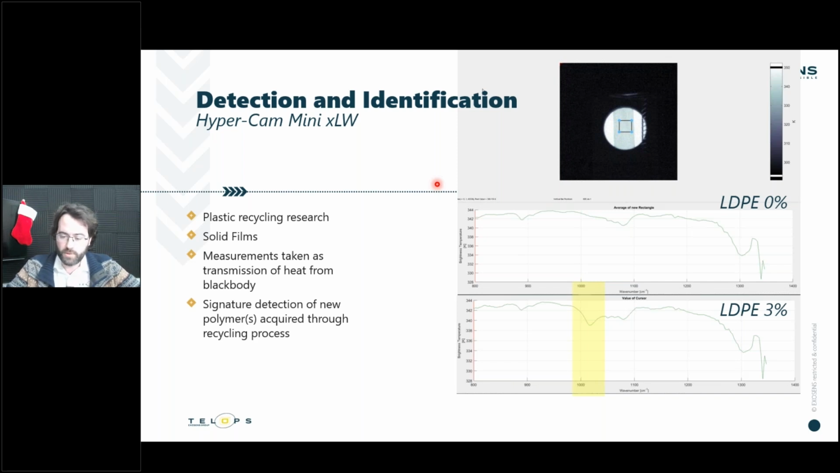For polymers and plastics, typically the research is done with visible near-infrared and SWIR cameras, so shortwave infrared cameras, because they're more commonly found in the community. But in the long wave section of infrared, there are some very interesting peak signatures that are sometimes easier to detect than in those other infrared ranges for those other systems.